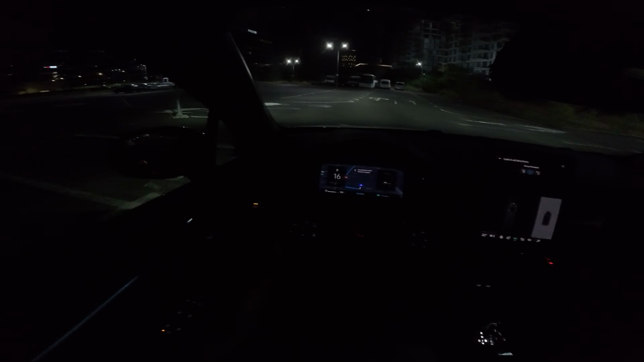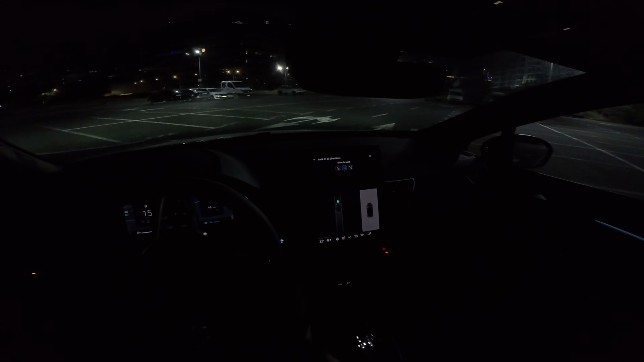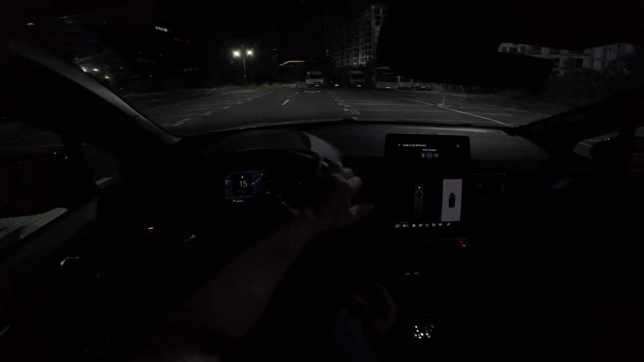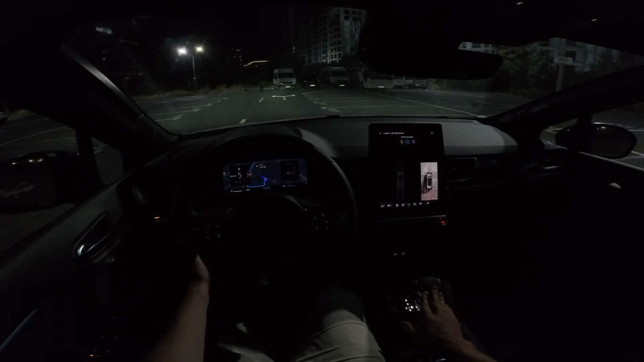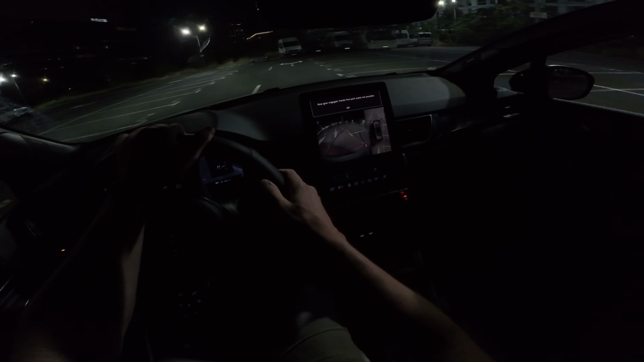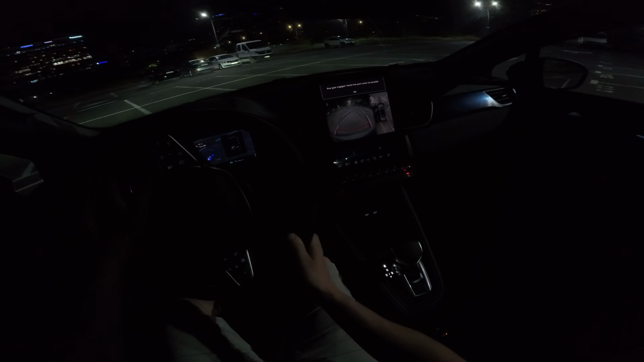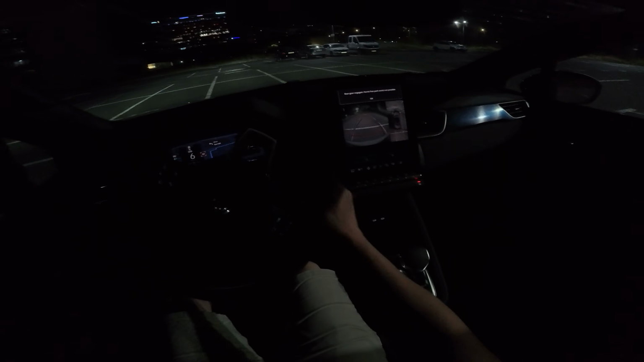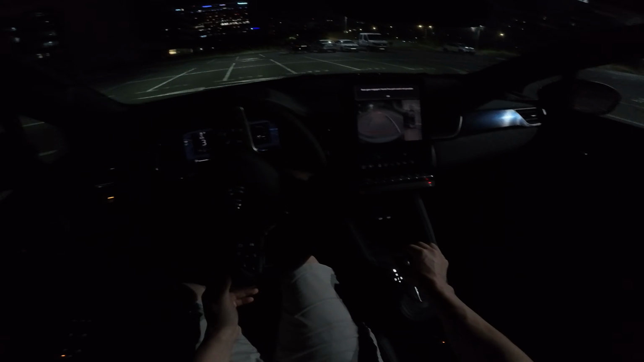Anyway, I want to show you the cameras right now when I park in reverse. Just press the brake, put it in reverse. Right now, just park it like that. You have those active lines that help guide you, put it between the lines. Super easy.